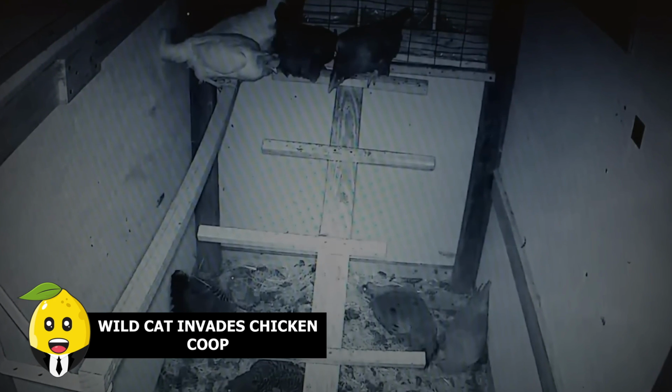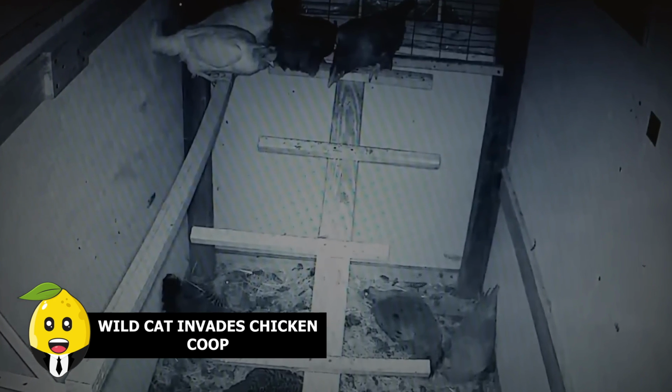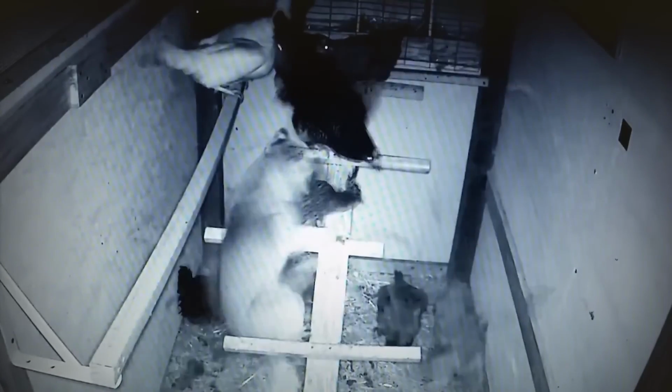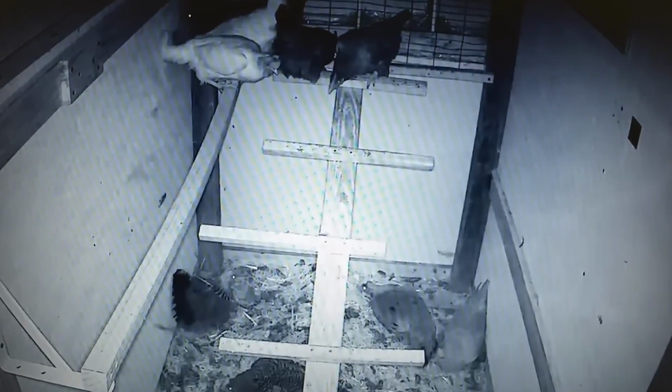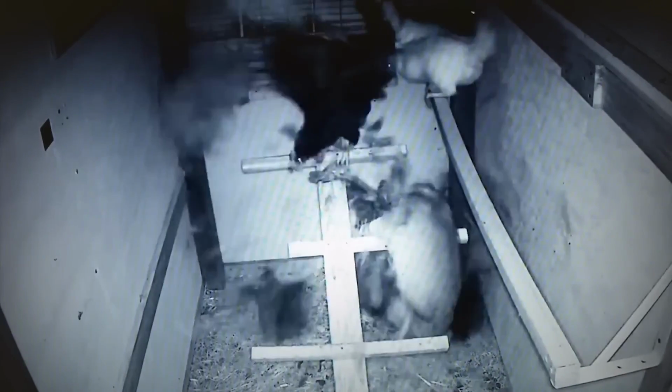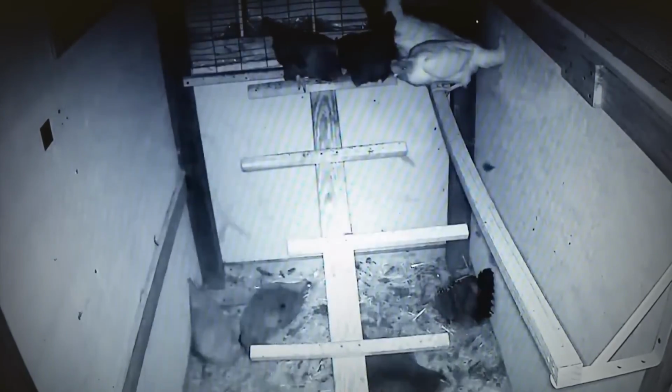Wild cat invades chicken coop. A wild cat managed to find its way into the coop and slaughter almost every chicken one by one, and traumatize the few survivors. After the incident, the owners reinforced the chicken coop, but that was already too late for those poor chickens.